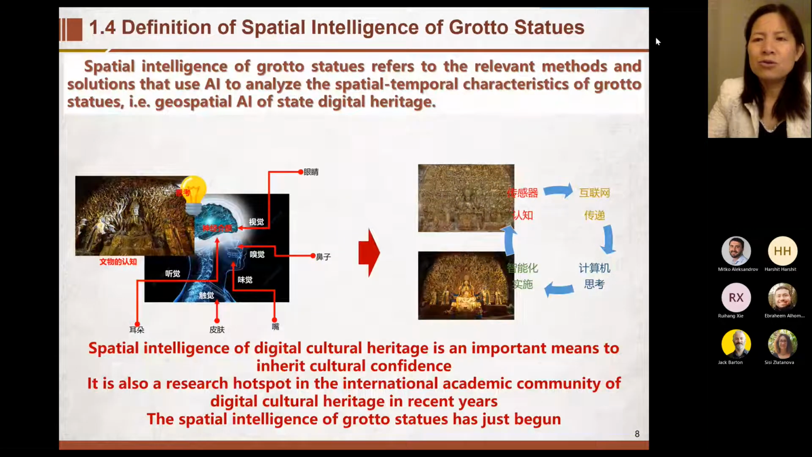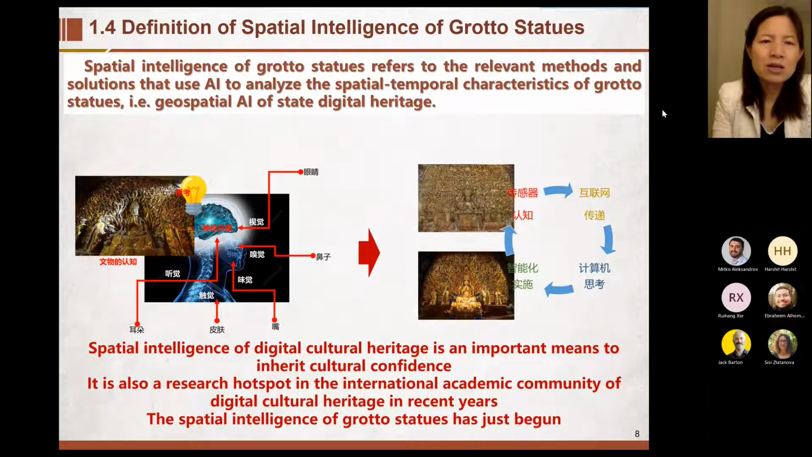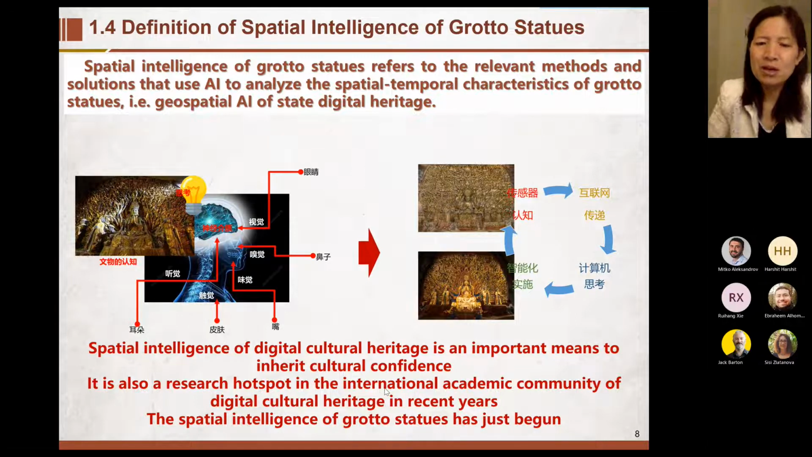So now we also give the definition of the spatial intelligence of the Grotto statues. Spatial intelligence of the Grotto statues refers to the relevant methods and solutions that use AI to analyze the spatial-temporal characteristics of the Grotto statues, for example, the geospatial AI of statue digital heritage. And we know the spatial intelligence of digital heritage is very important to the inheritance, protection, and something else.